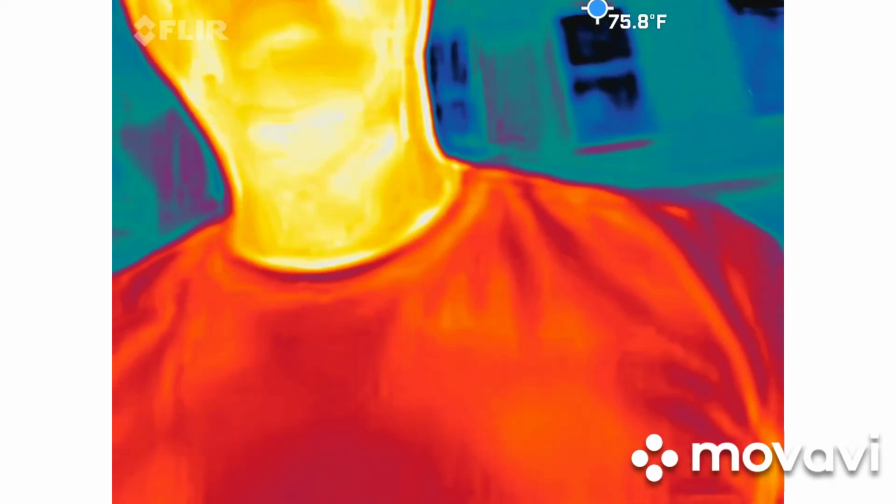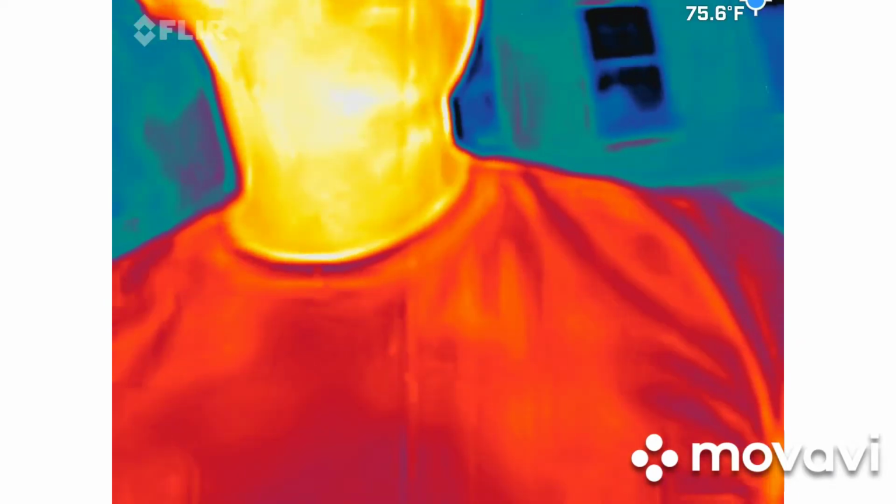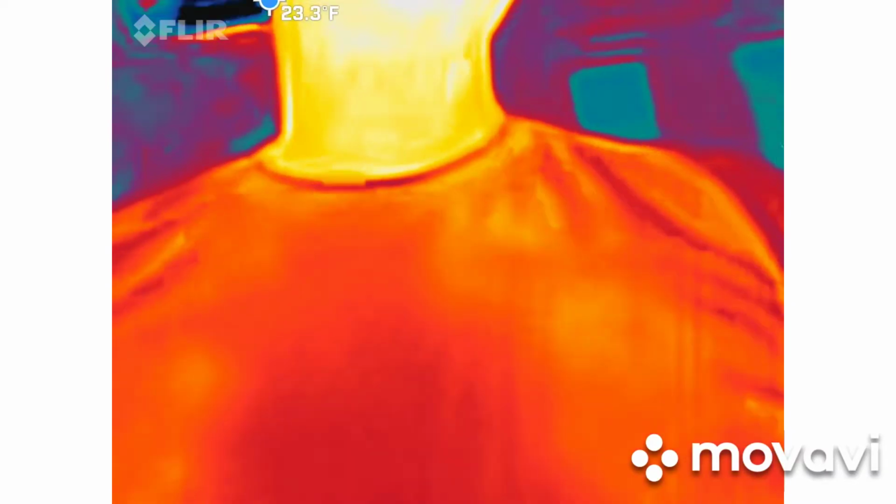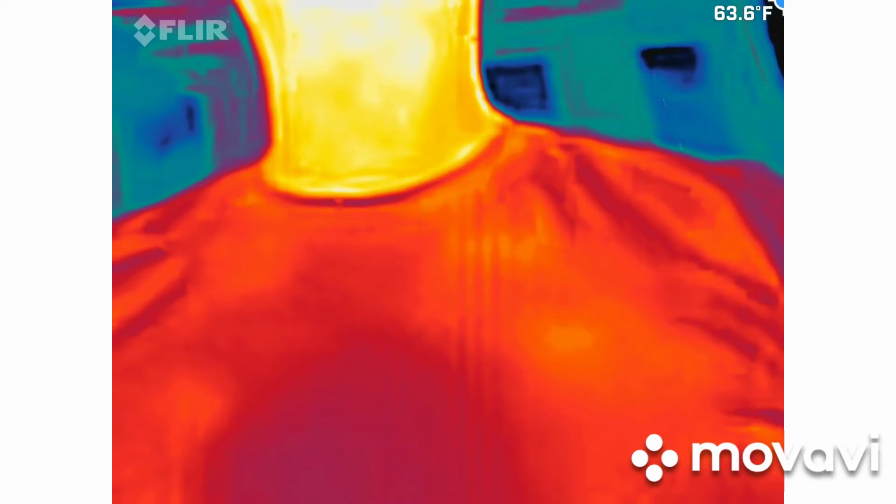With that said, the blue and black spots are the cold areas. In the event they start moving on their own, that's what we're looking for. So again, that's really what we're after here.